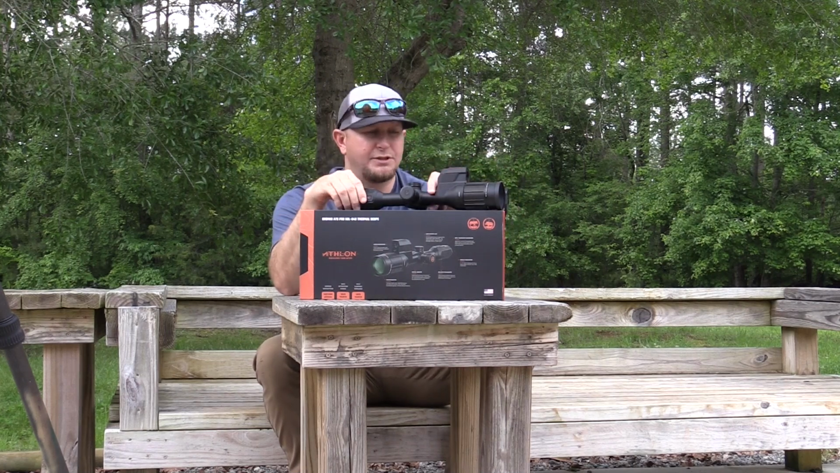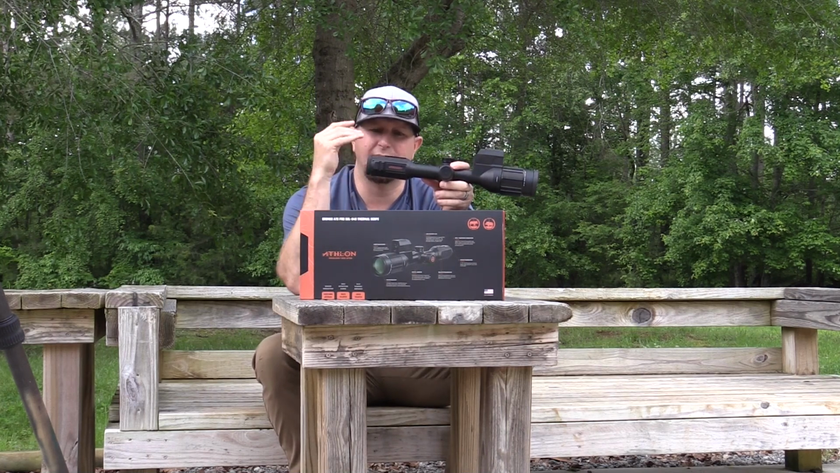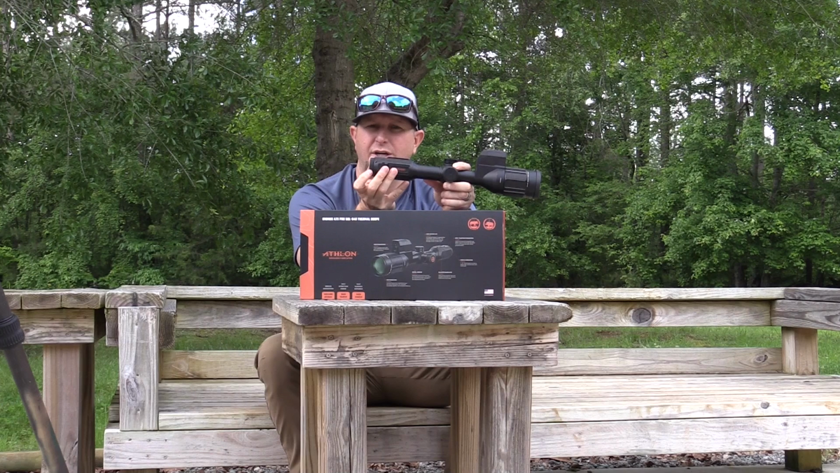So now that the scope is turned on, you're going to want to do a multitude of things, two things really, to set this thing up specifically for your eyes and your vision. First of which is going to be to adjust the eyepiece that is closest to your eye.